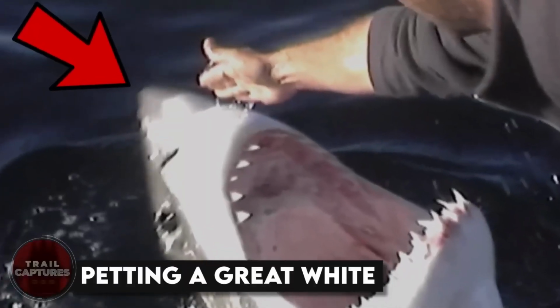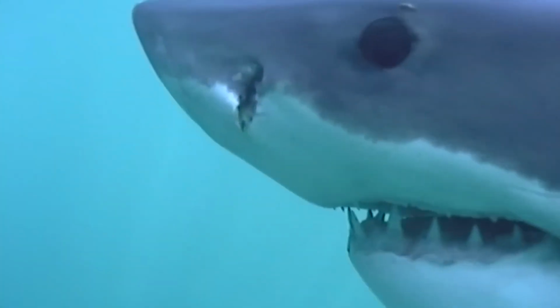Petting a great white. The shark saw the fisherman in the shallow water and decided to attack. But to the shark's surprise, the man did something unexpected. He petted the shark when it came out of the water, showing no fear of the shark's strong jaws.